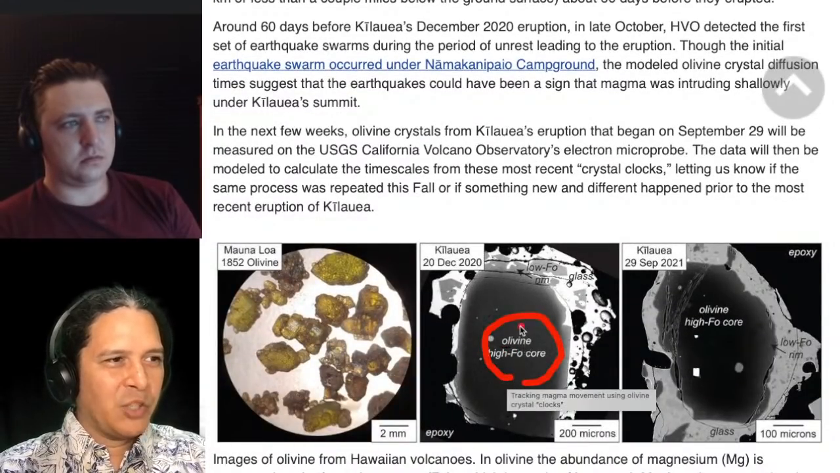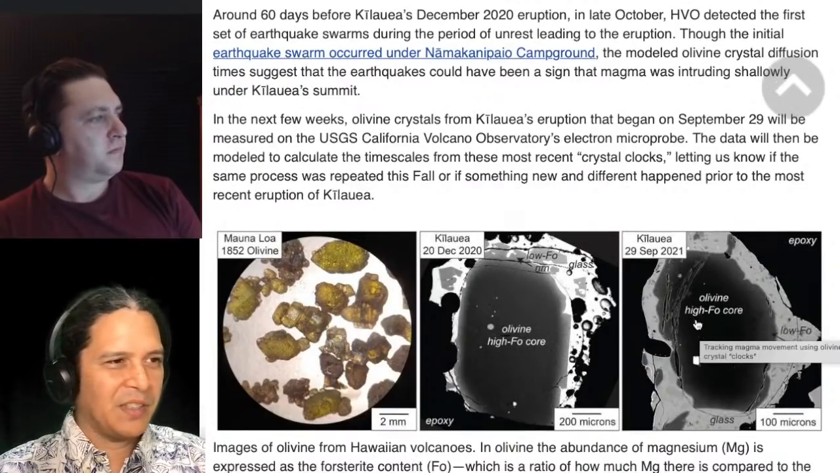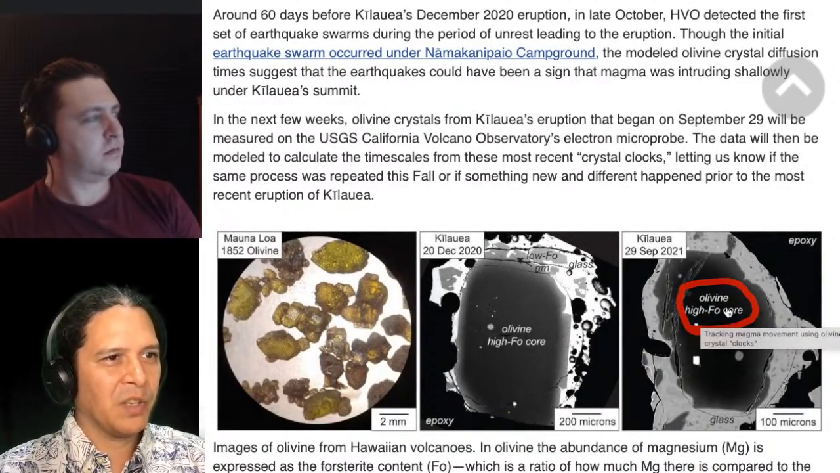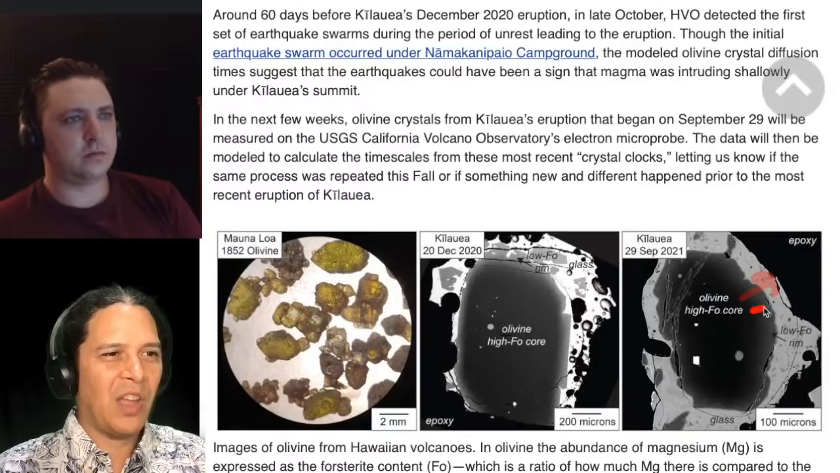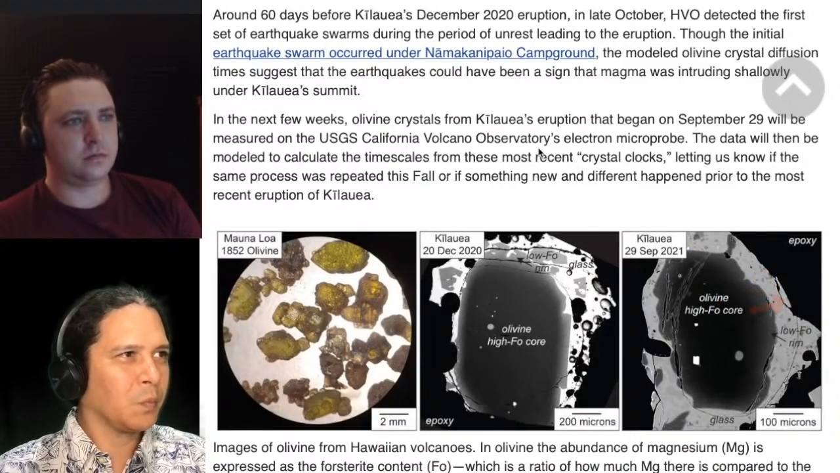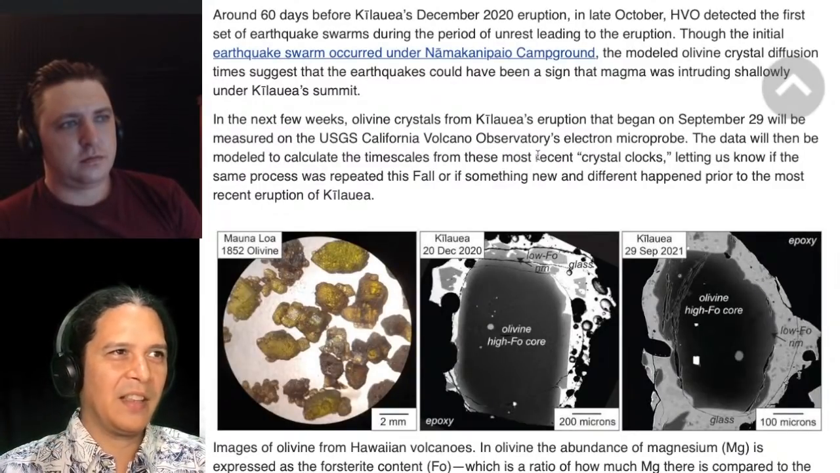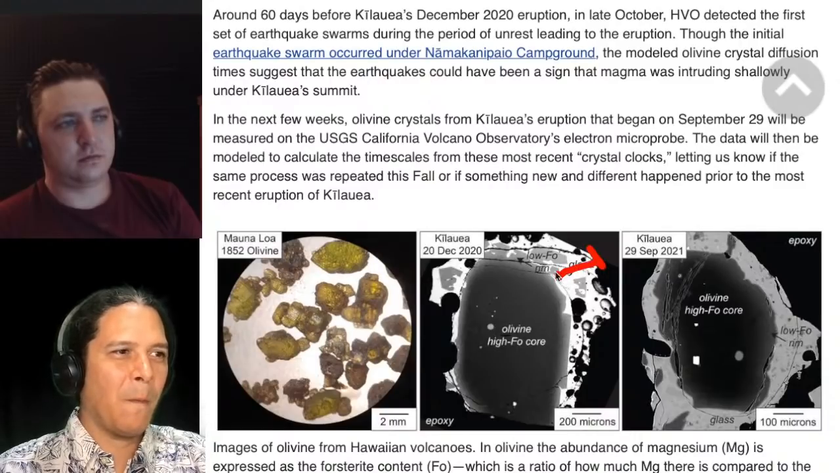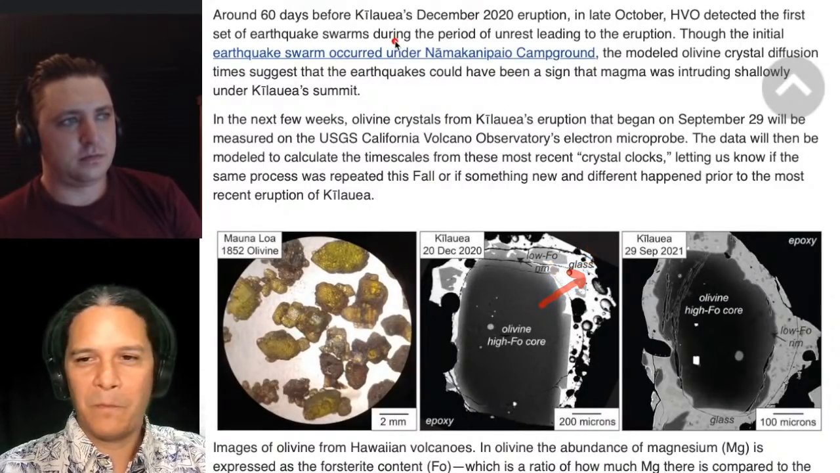I mentioned the different compositions, right? But there's also, to be more detailed and accurate, the diffusion. You have diffusion of these higher magnesium values into this outer glass, and the diffusion time gives you essentially a clock, right? That's what they're calling a crystal clock that can give you a timeline of how long this rim had to grow for this thing to diffuse into it. And that's where that 60-day value comes from.